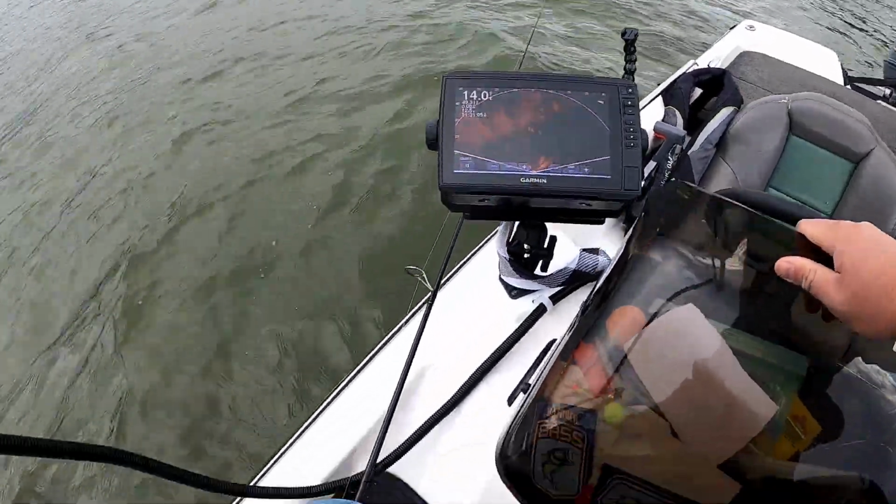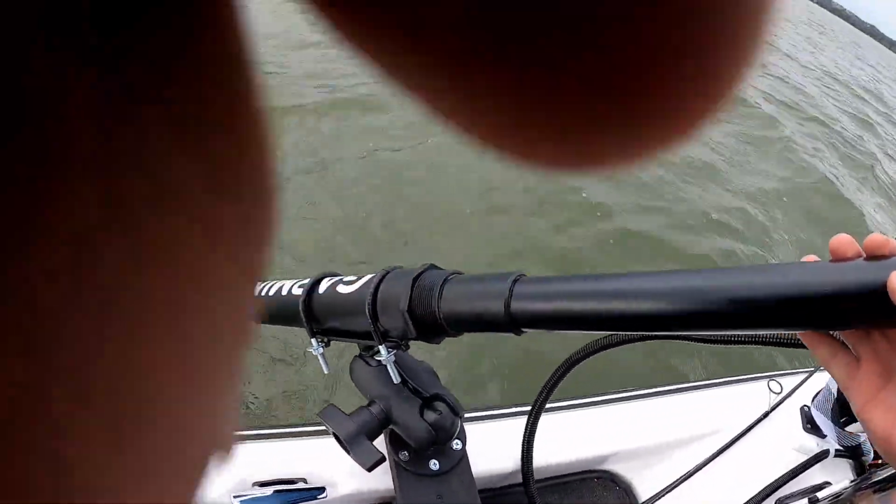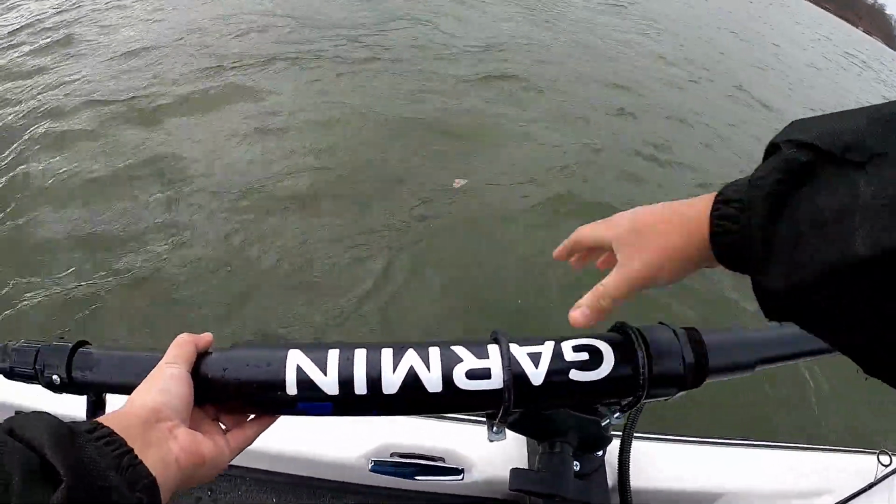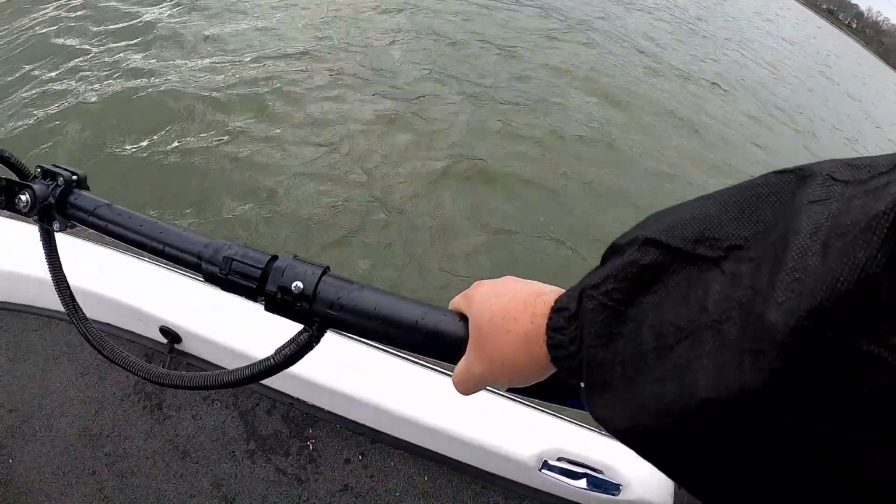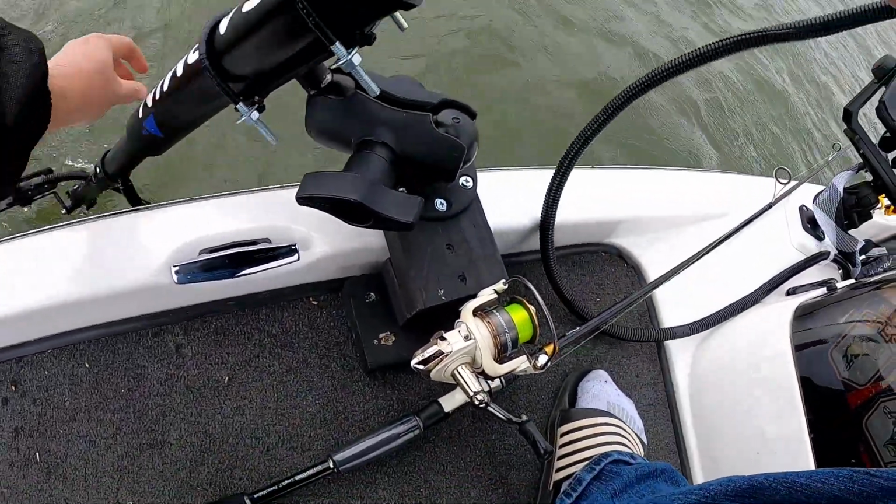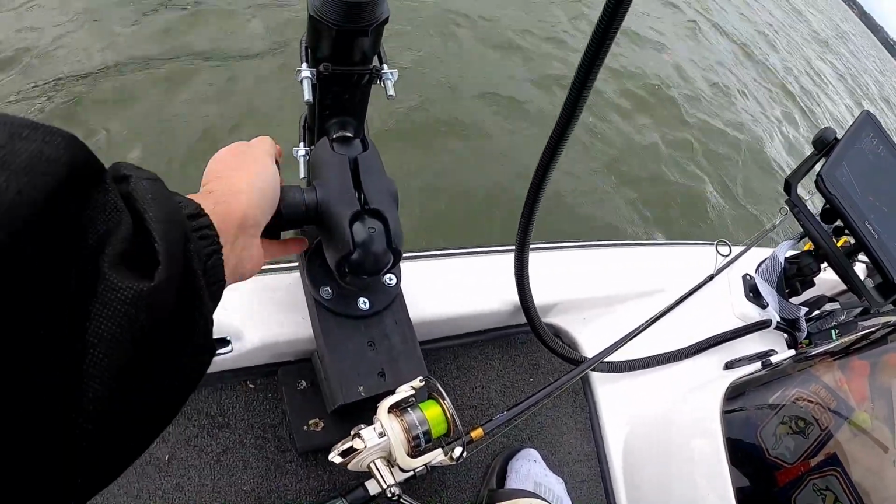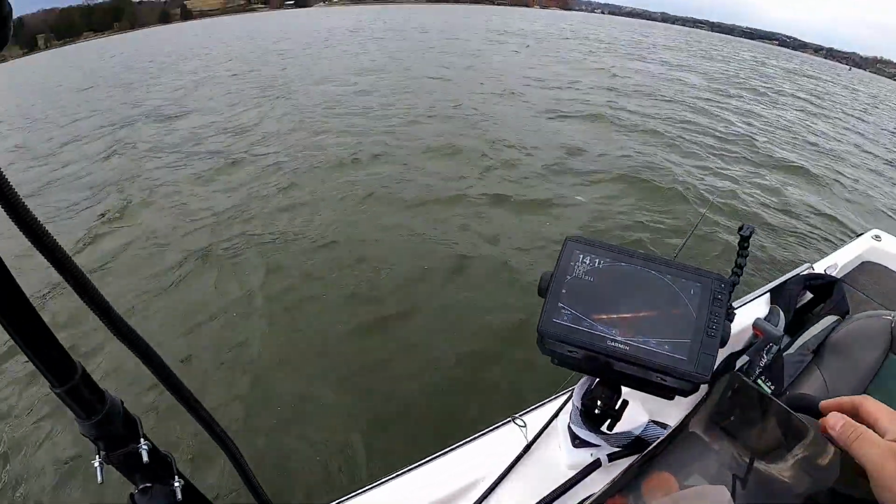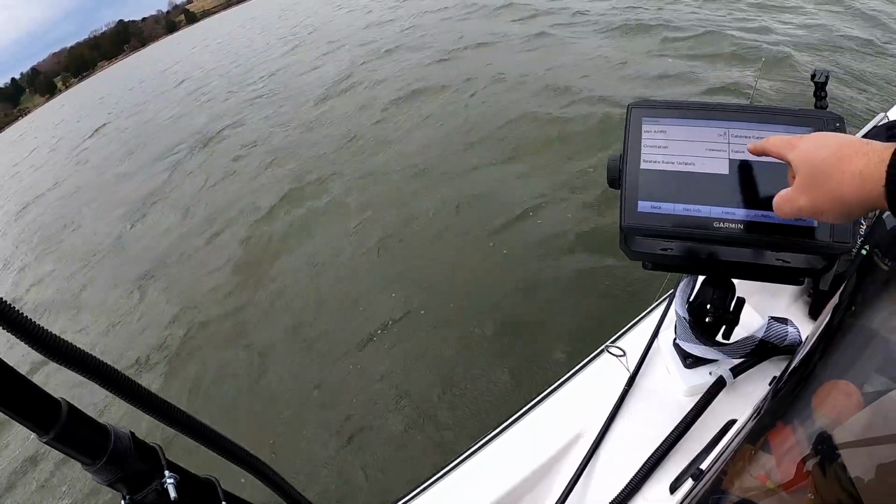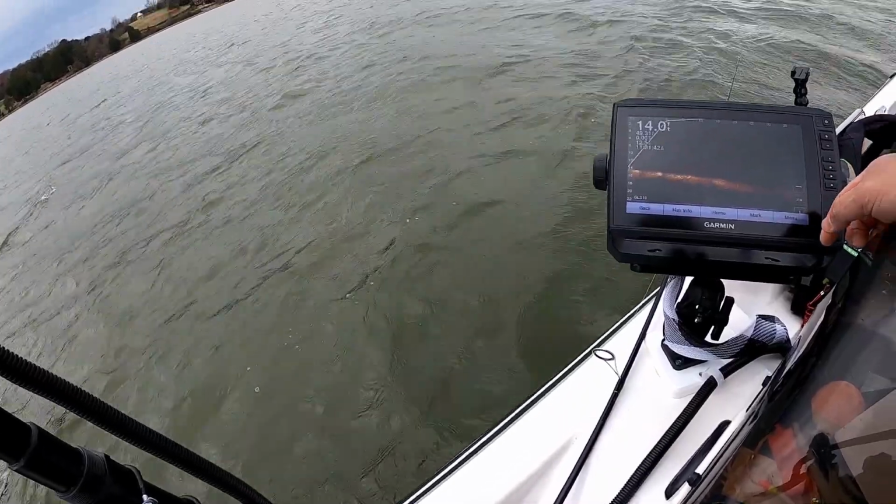But we're going to switch over to forward view. Actually, I'll show you that. It's not that hard. Just loosen it up. I'm going to go forward one, and then all the way up to one, back down. Tighten her up. Get a change over here. View, sonar setup, installation, orientation, forward, and there we go.